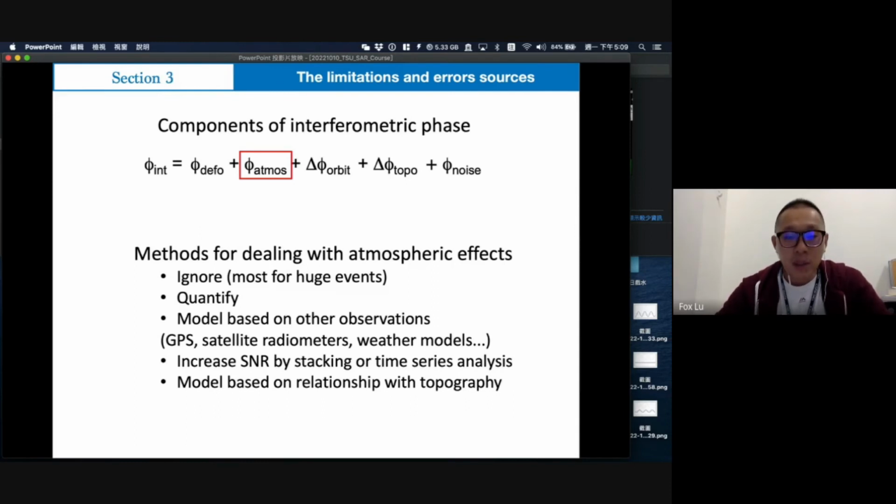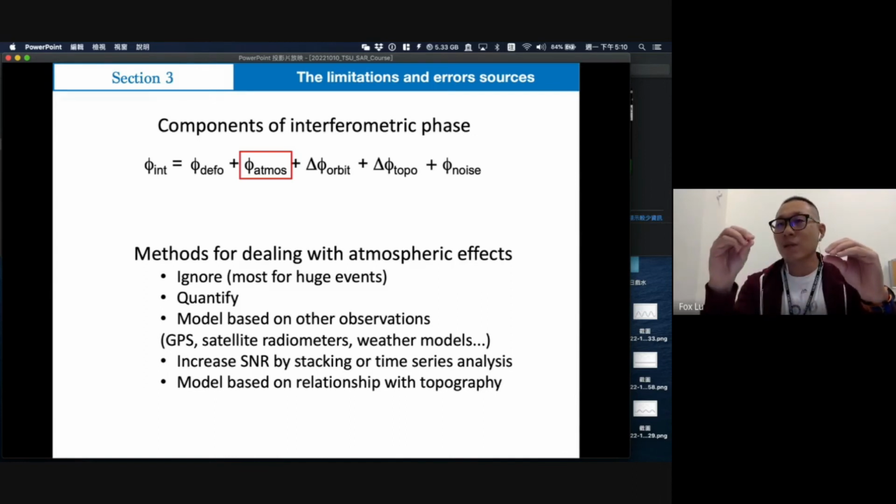The fourth is to increase SNR by stacking a time series. If we want to remove the atmospheric effect in an earthquake, we use not only the image before and after. We use two before and one after, or one before and two after. We use a lot of images, stack them together, and make a mean displacement.